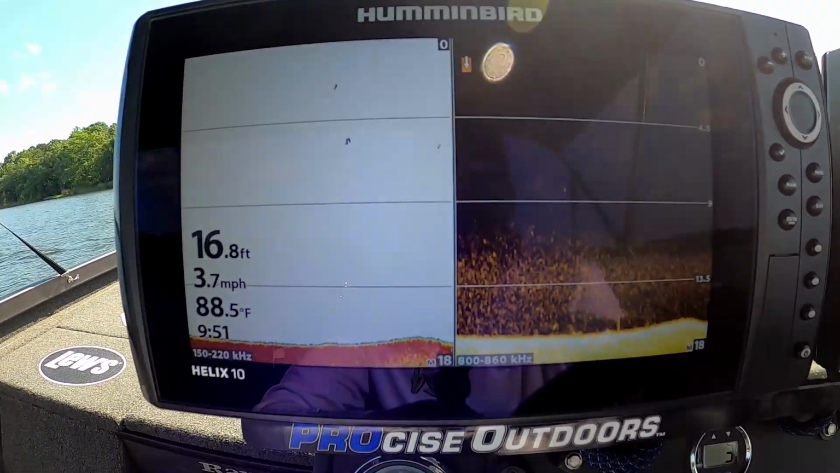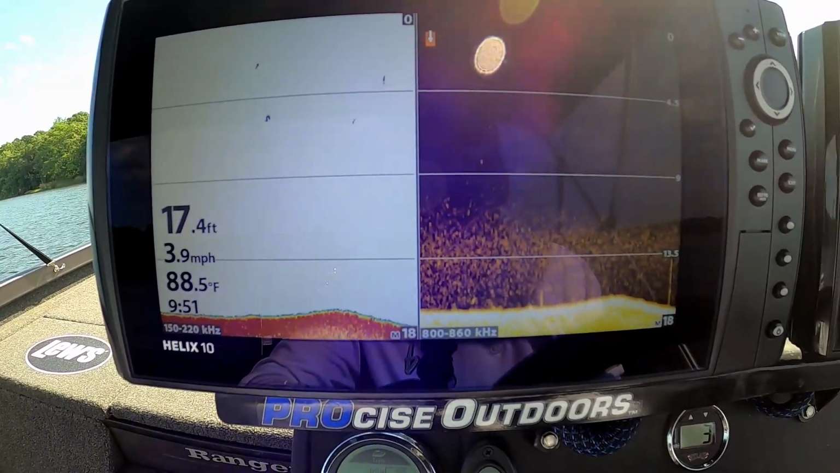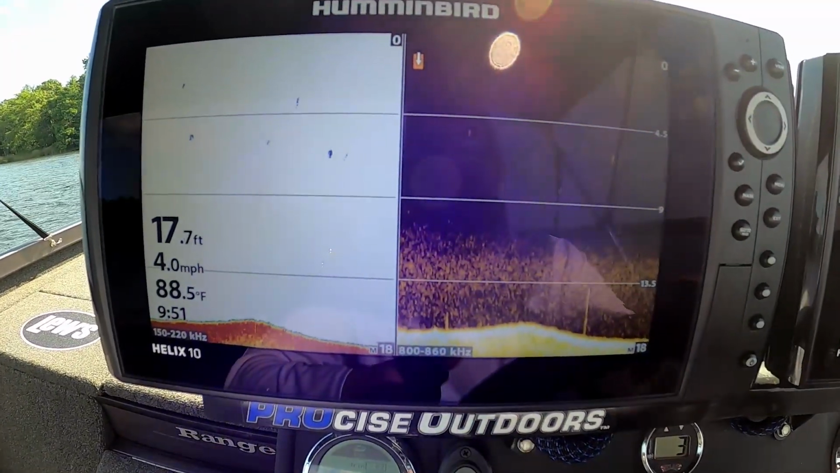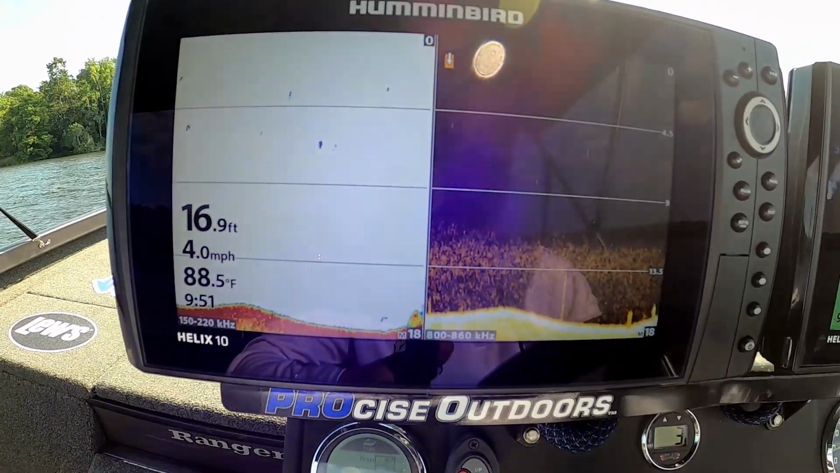Alright guys, so we're going to cruise back over that school of crappie. We'll see if I can show you guys what they look like. I showed them to you on the side scan, but we're going to go back by them. I'm going to see if I can go right over the top of them. Let's see what they look like on 2D and down scan imaging.